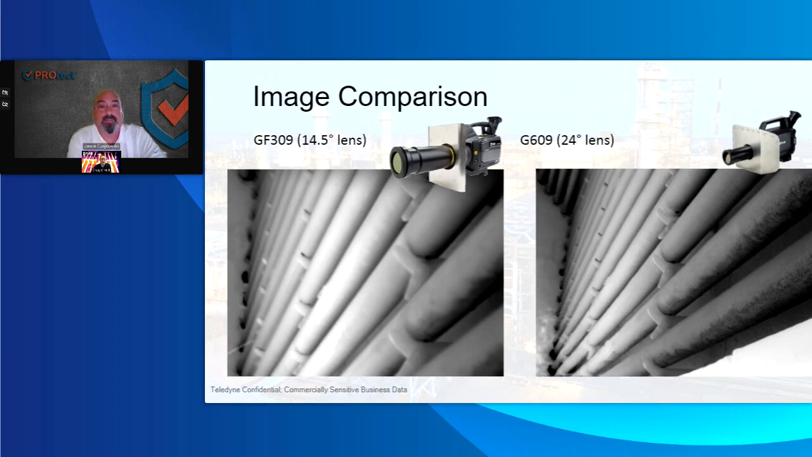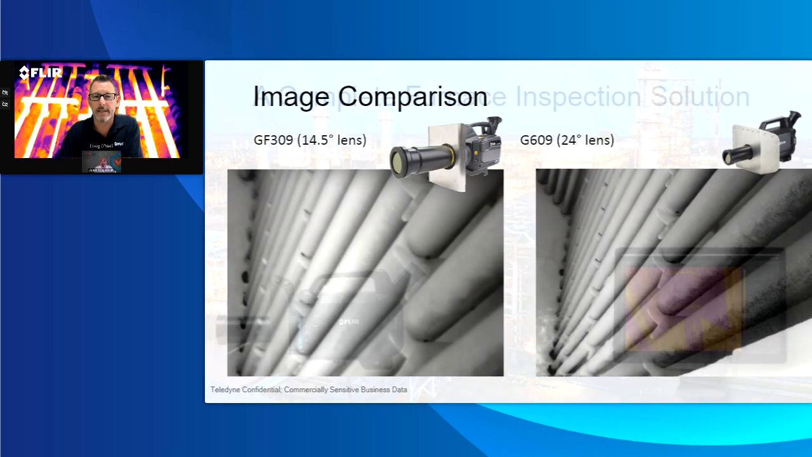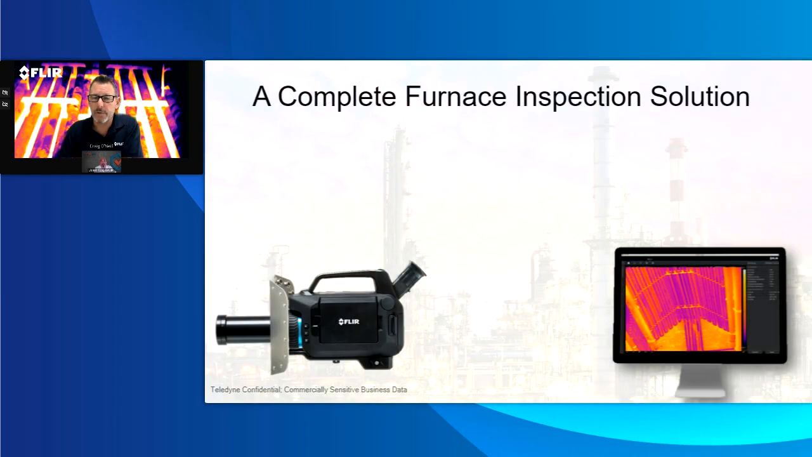Yeah. Thanks, Jason. The other thing that we've done to add some perfection is that we've changed the way we analyze the image inside the camera on the focus depth, to make sure that we can get clean focus on things near ground and foreground, as well as things far in the background. You can see the clarity of that in this image, with both unique focus and even the clarity to be able to see some of that flame impingement on the bottom left of the image. That's the 609.